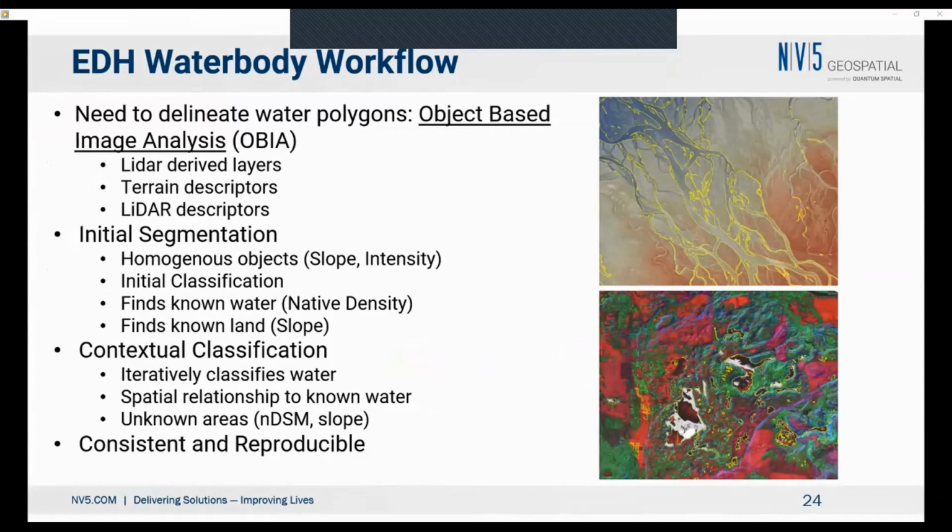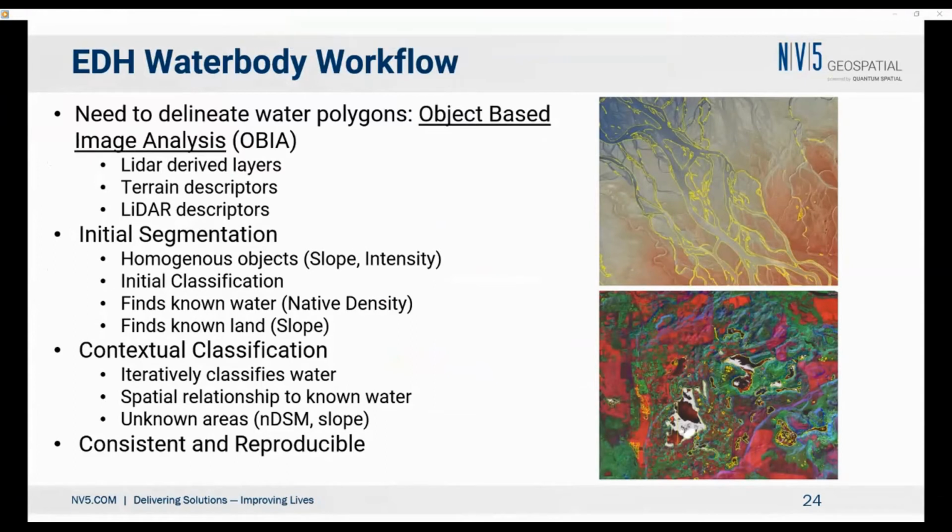One of the ways we do this is using object-based image analysis, OBIA. We use imagery, we use the LiDAR information, we use terrain descriptors, and we create a set of segments.